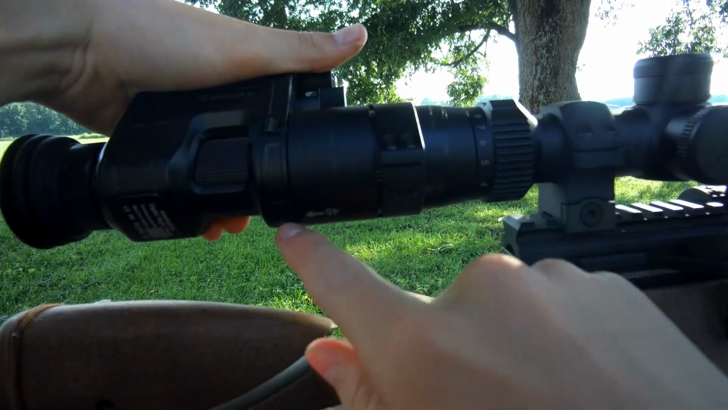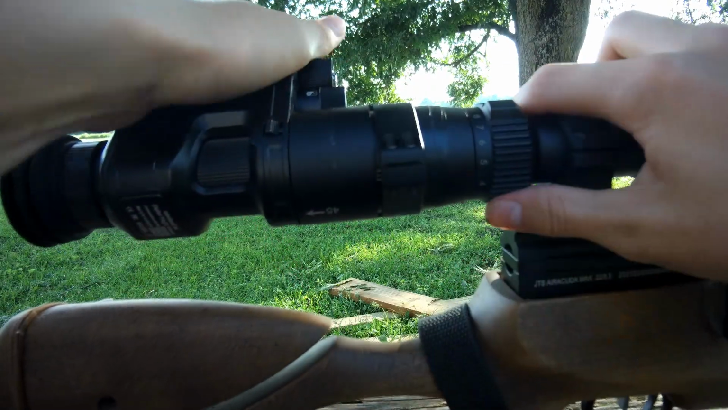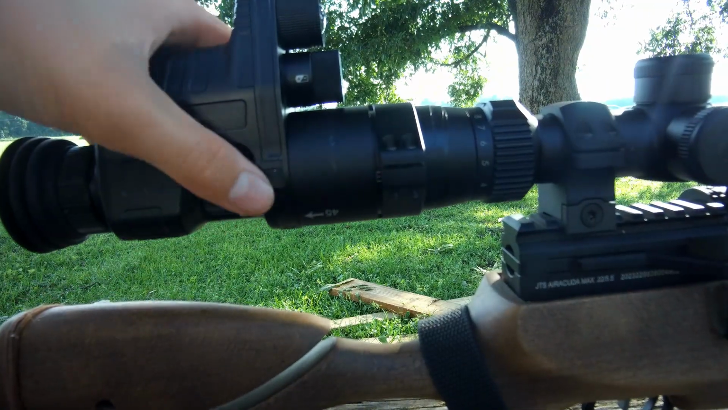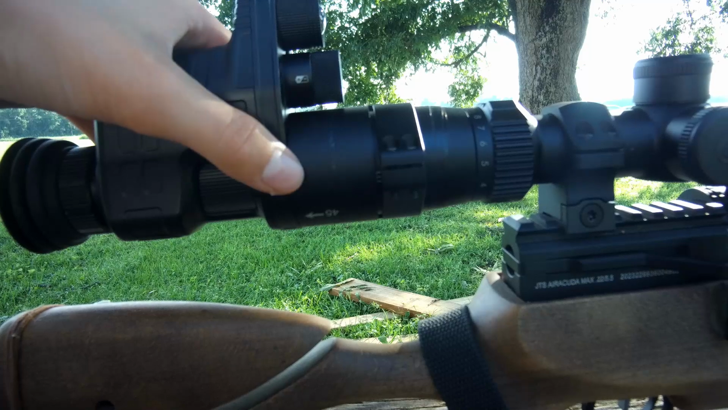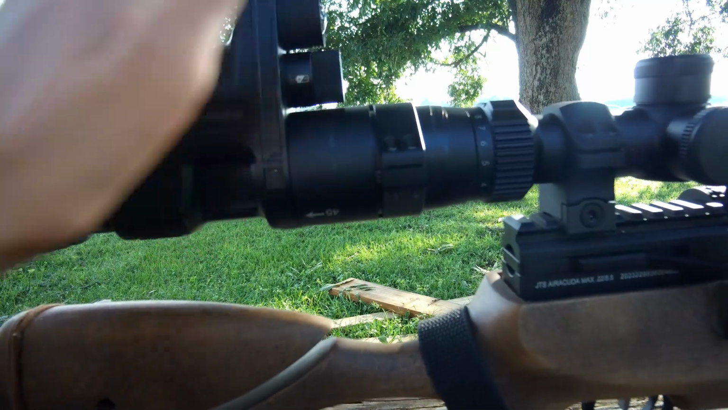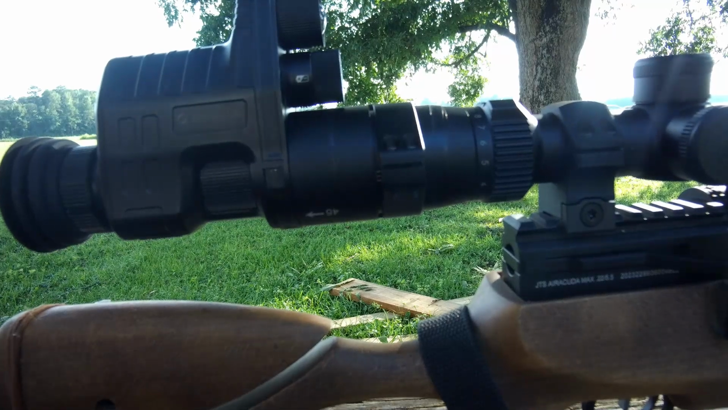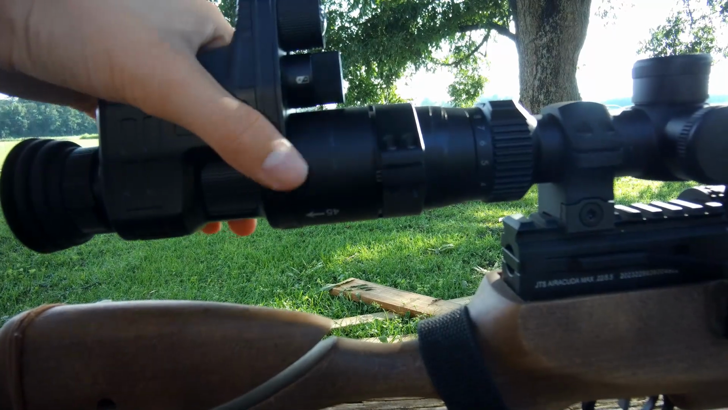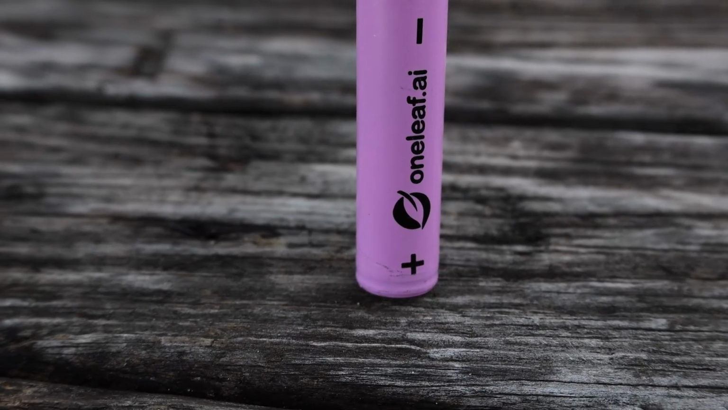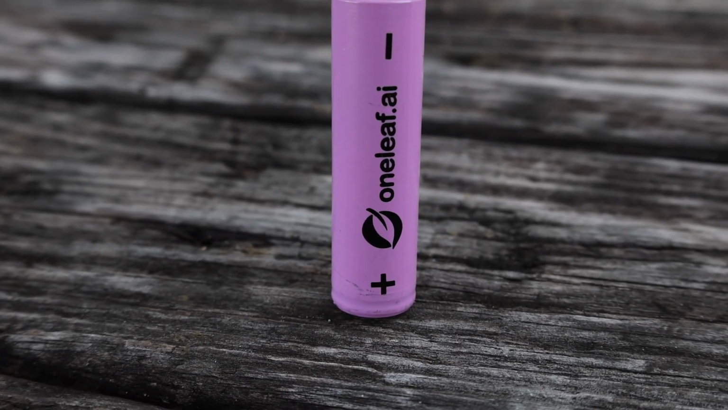You don't need to go too tight, just get it snug so it won't move around. Grab the oneleaf or the Commander and align it right there like that and just twist, and that's it. That's literally it. To take it off, there's a little nub right here. Pull it that way, twist it right back off. Literally that easy. It's amazing. Like an instant night vision scope. Crazy.